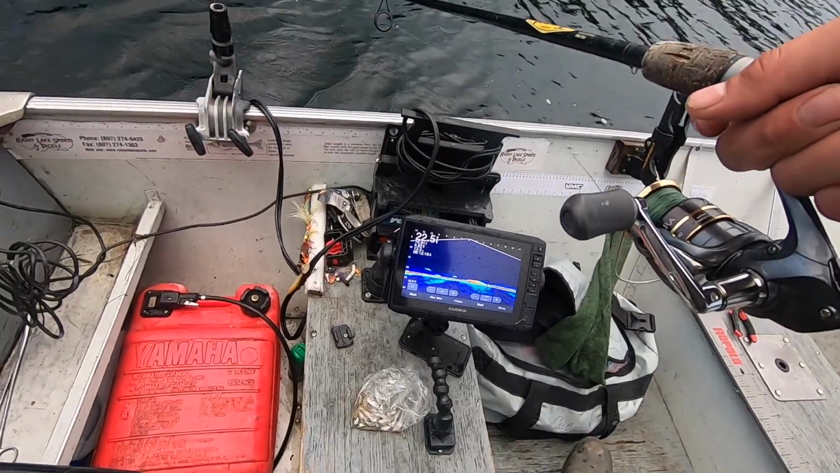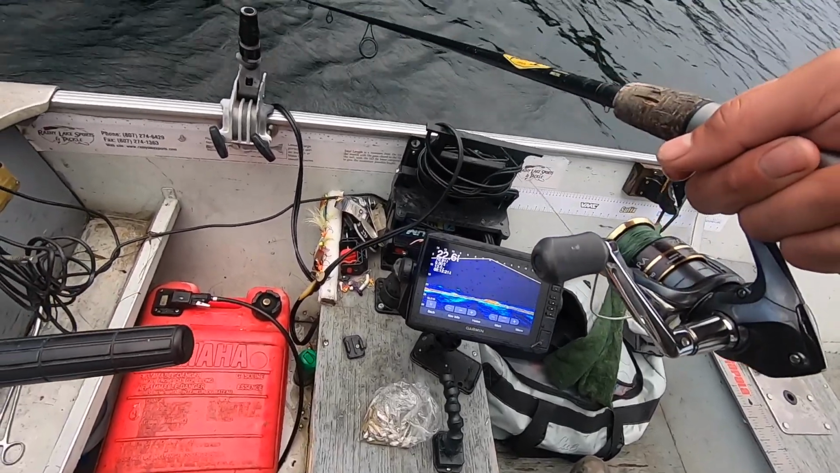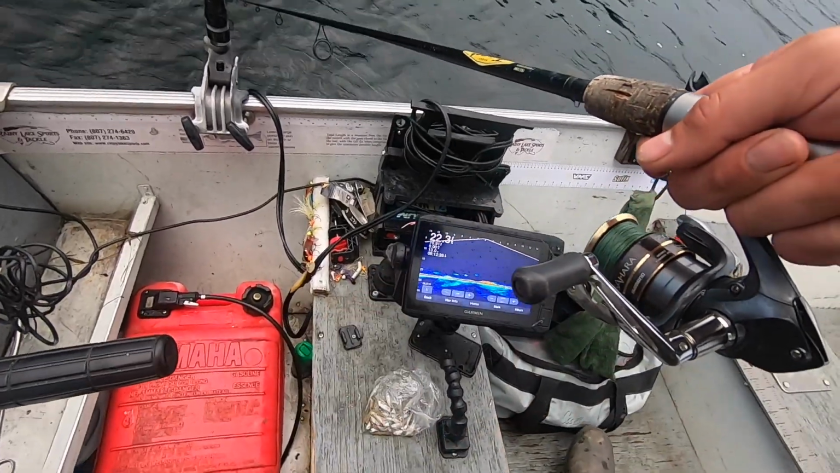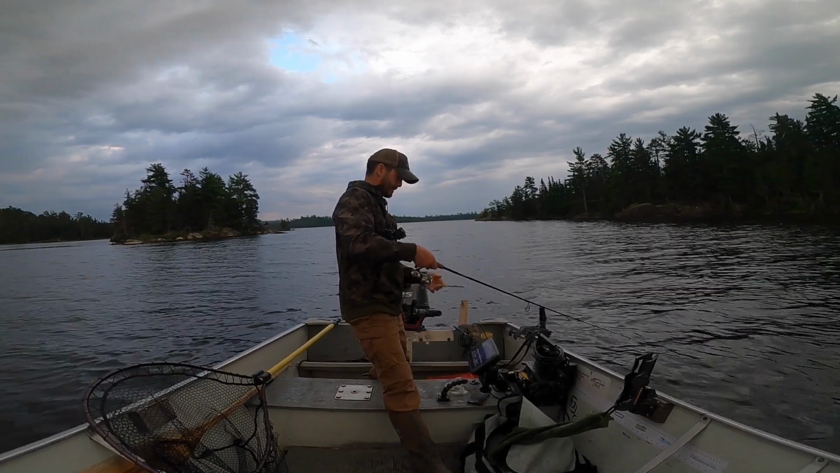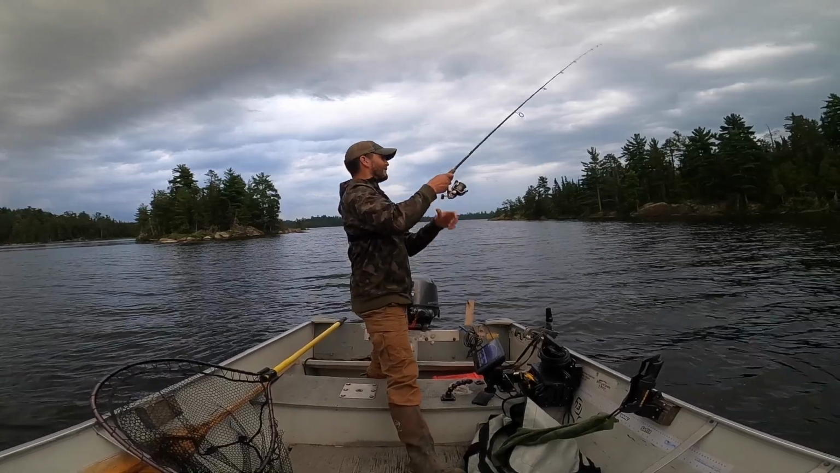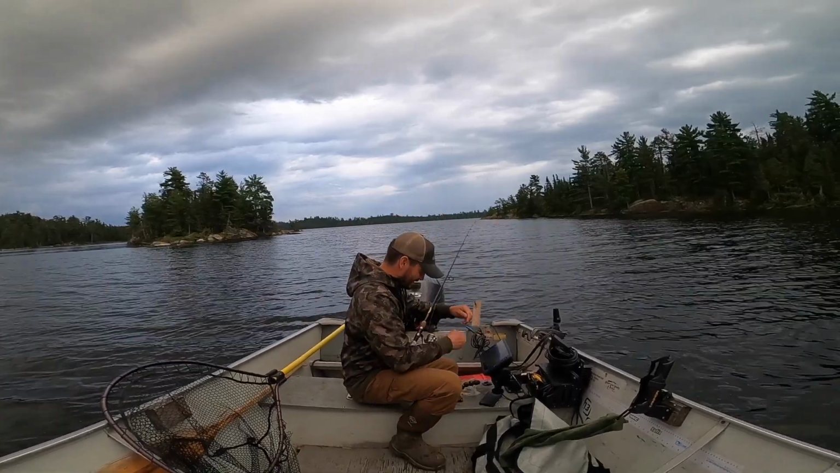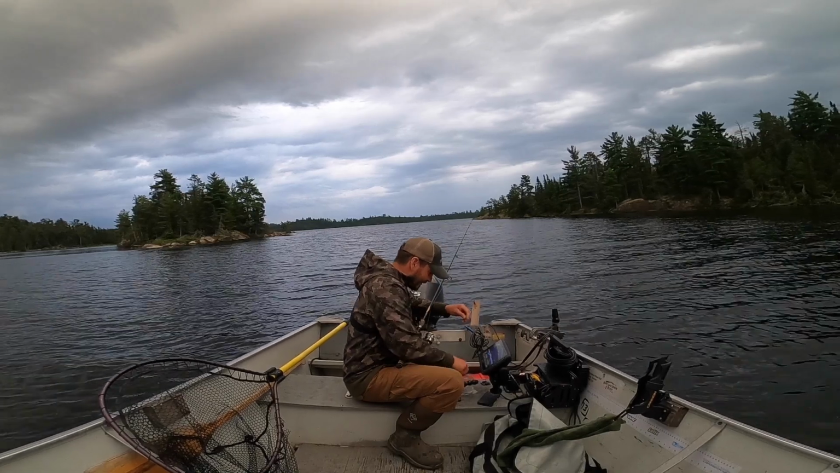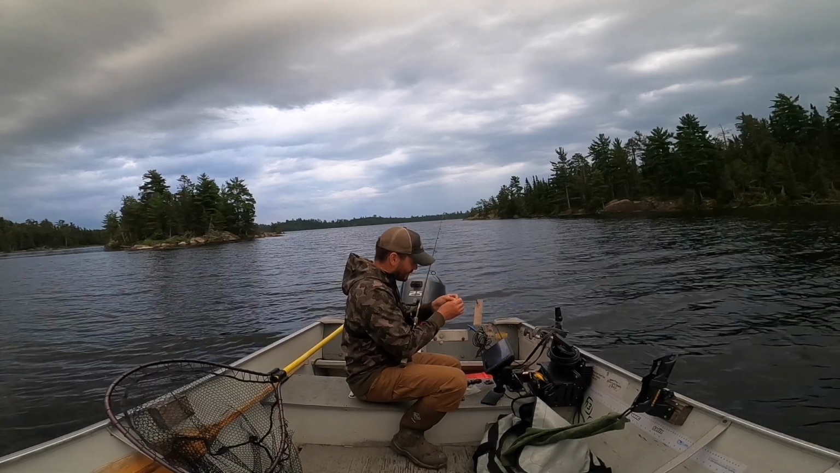I don't know if you can see that. I hope you can, because there's a pile of walleyes on me right now. Somebody needs to eat. Gonna dead stick it. Oh, and he smoked it as soon as I dead sticked it. Good old trusty dead stick. That fish hammered it and I ripped it right out of his face. All that action, got too excited and just ripped it right out of him.